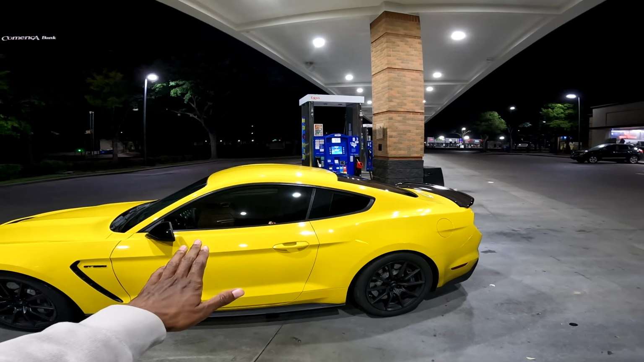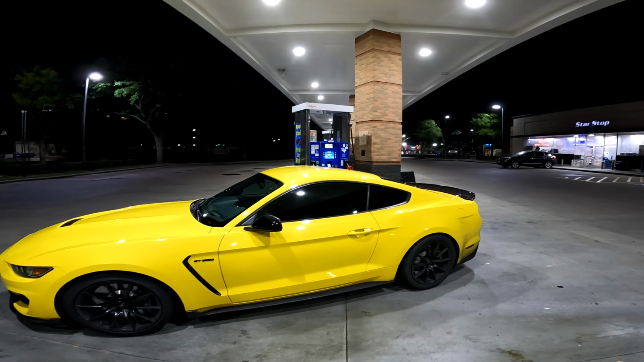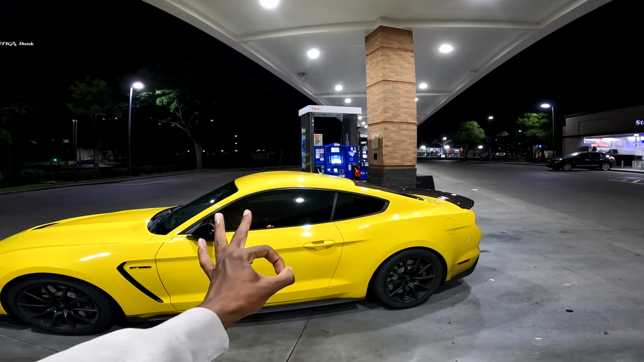This Cello pops, and I mean absolutely pops at night and at gas stations. God damn. Cannot wait to get the wheels on this car. It's gonna be absolute mint.